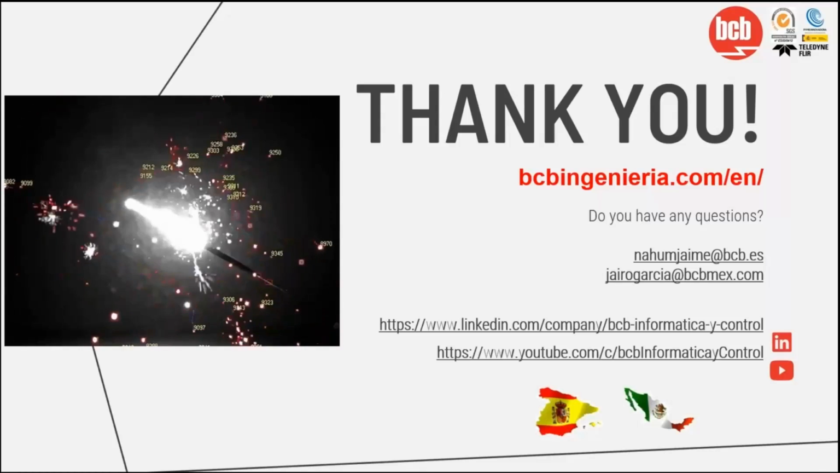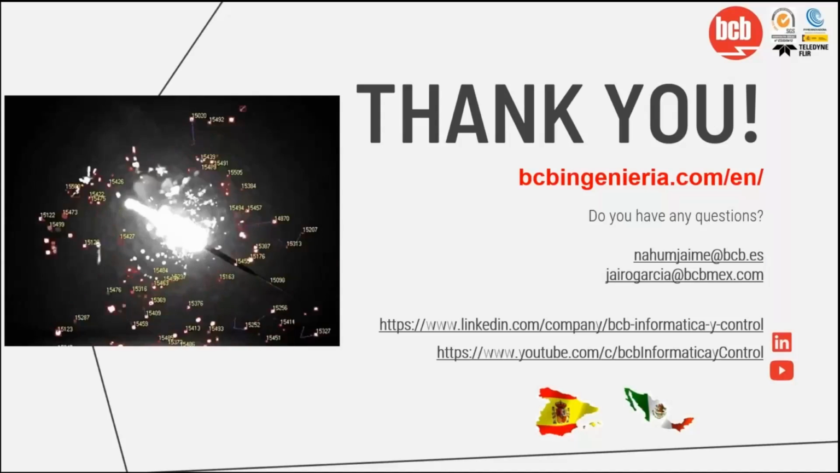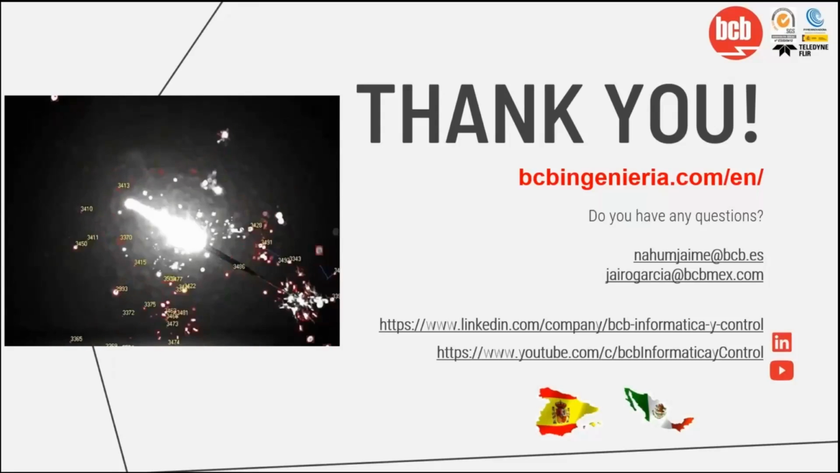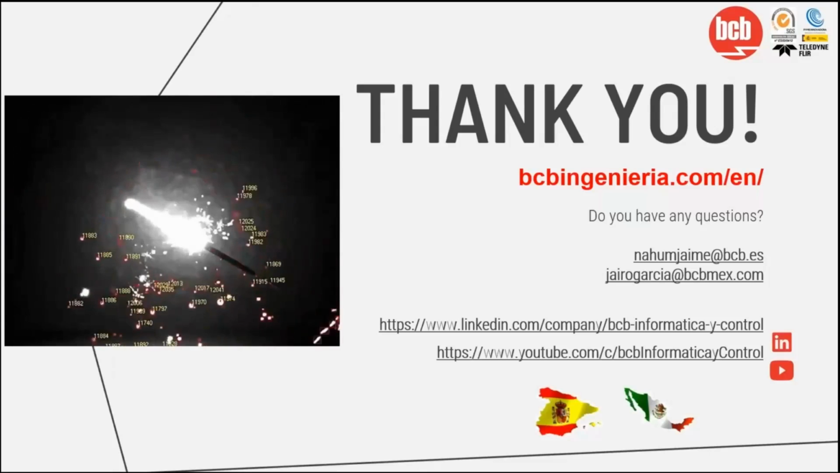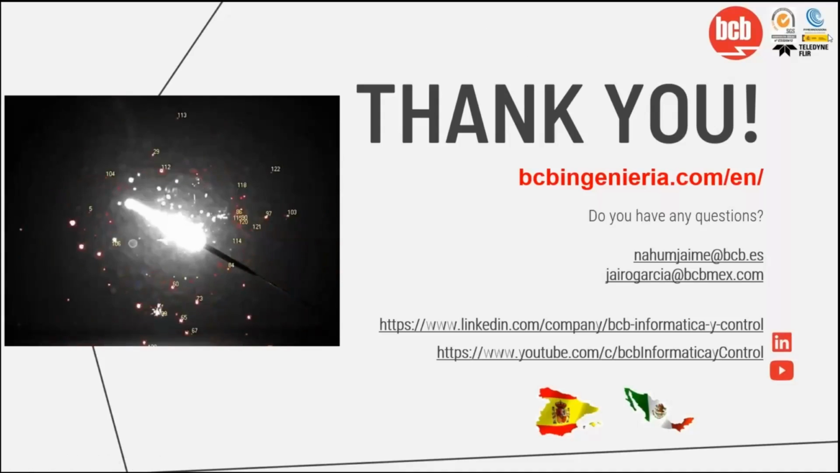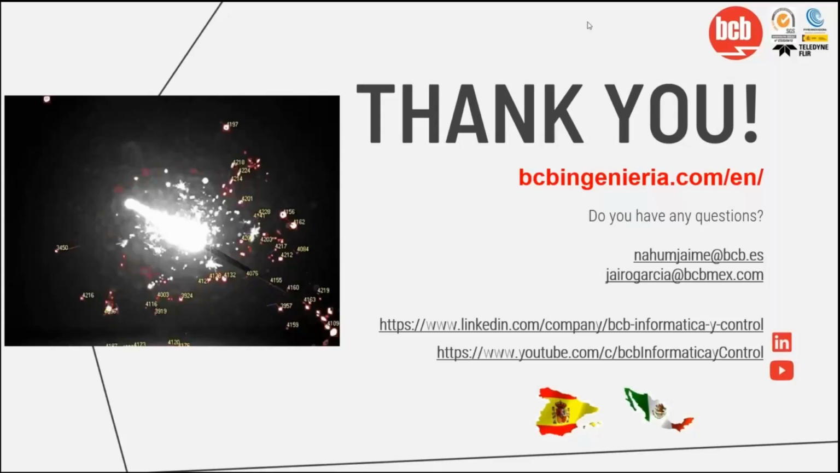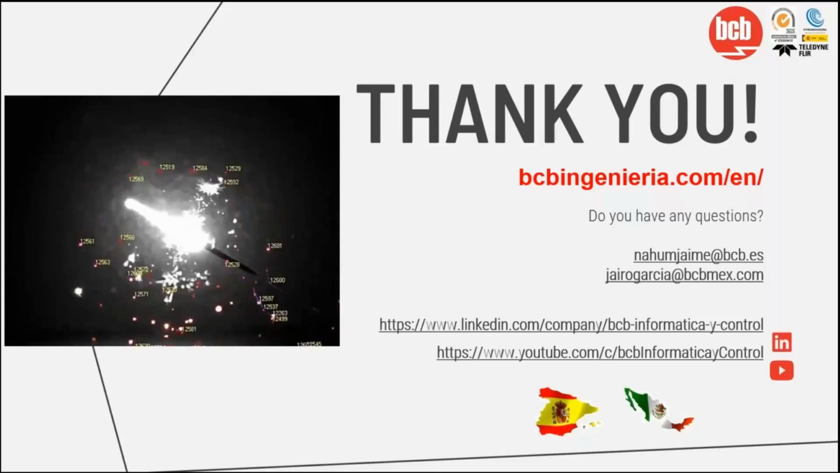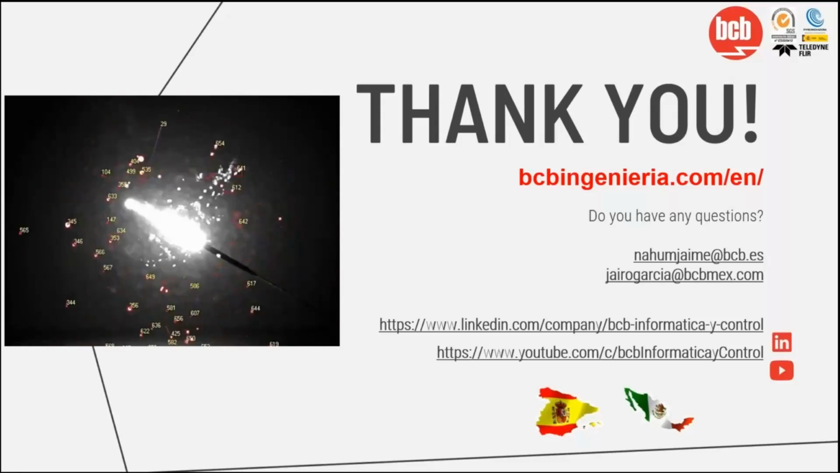Excellent, excellent. Also, it depends on the use of the system. Sometimes the temperature is very important. In this case, you must calibrate the cameras once per year, and FLIR does it with black bodies. But other times, the temperature is not so important, and perhaps it is enough to calibrate every 2 years, or you can increase this time also.